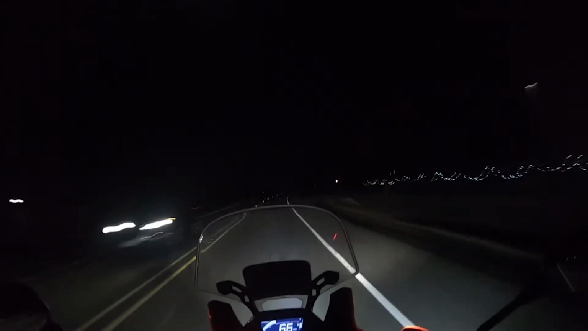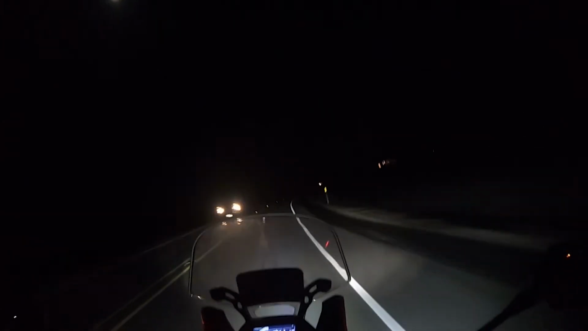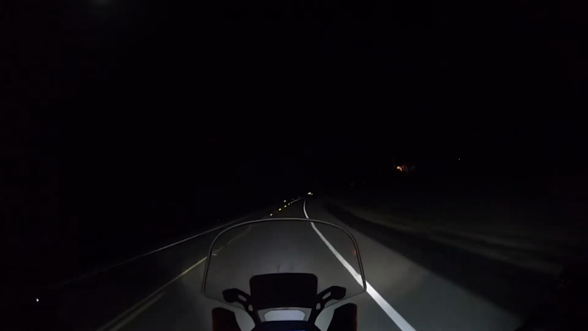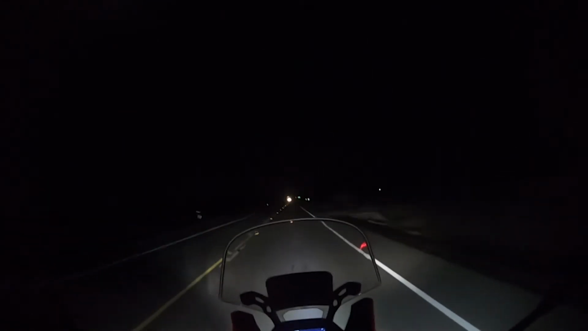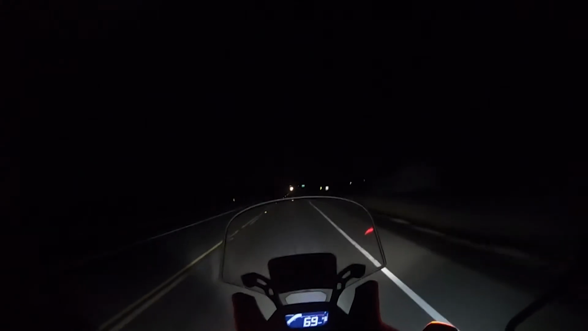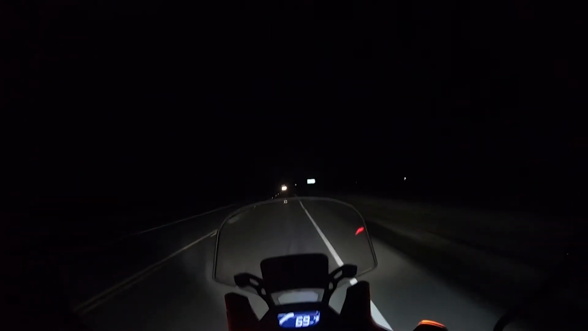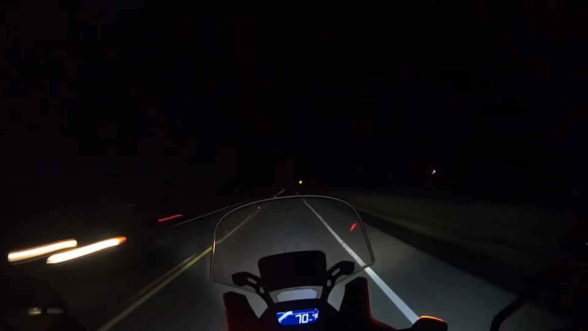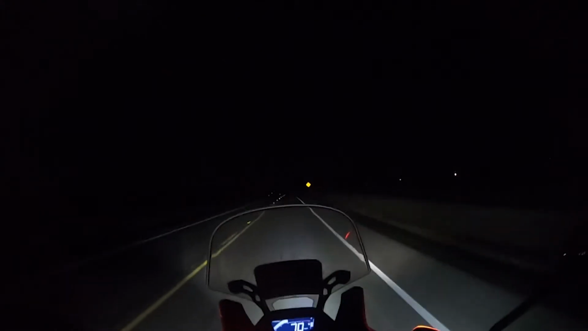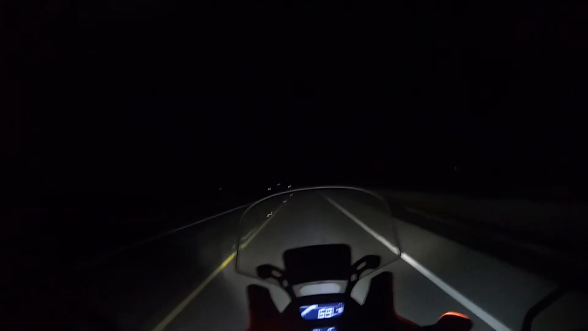So after these vehicles pass, I'm going to go ahead and kick back on the bright real quick. So you have a huge field of illumination with all the lights on. And sometimes this extra light's the difference between clipping an animal at 50 or 60 at 6 a.m. in the morning and swerving to avoid said animal.